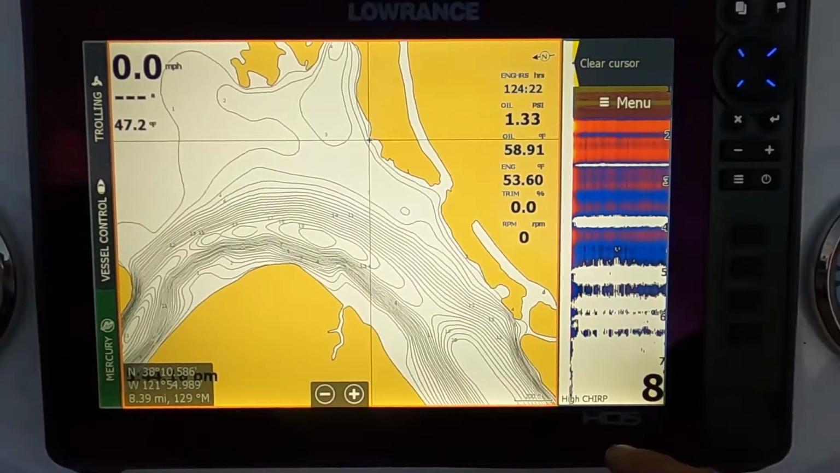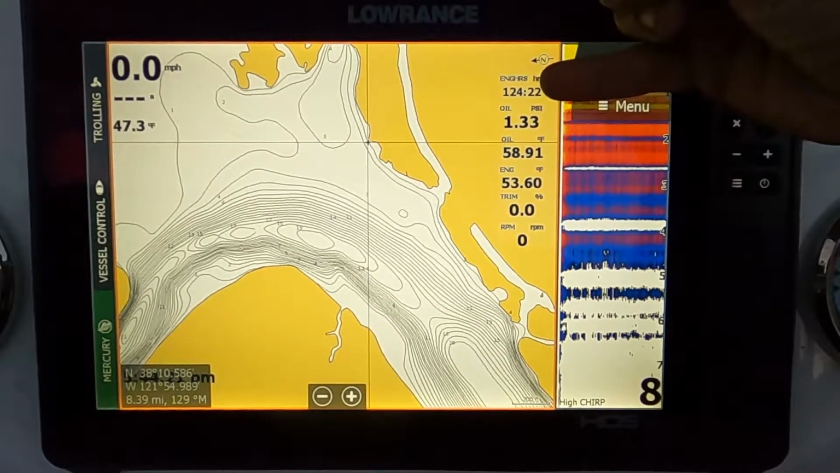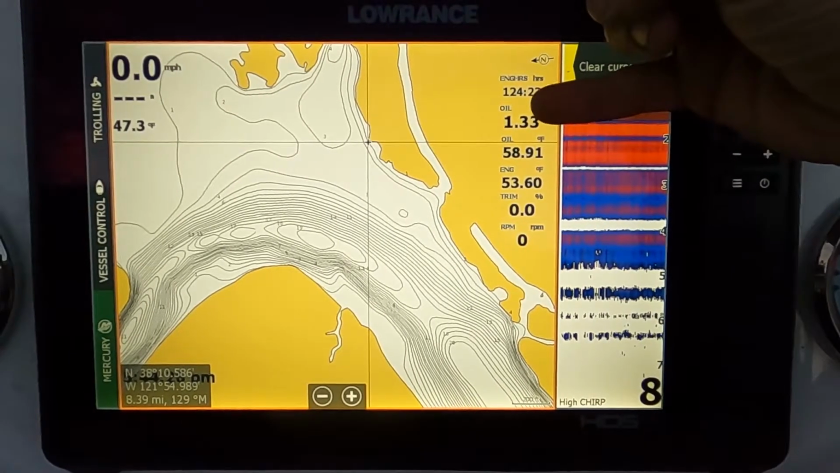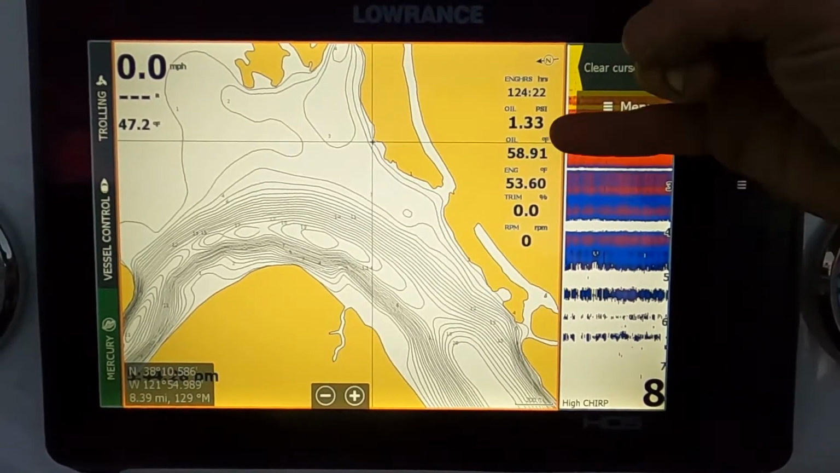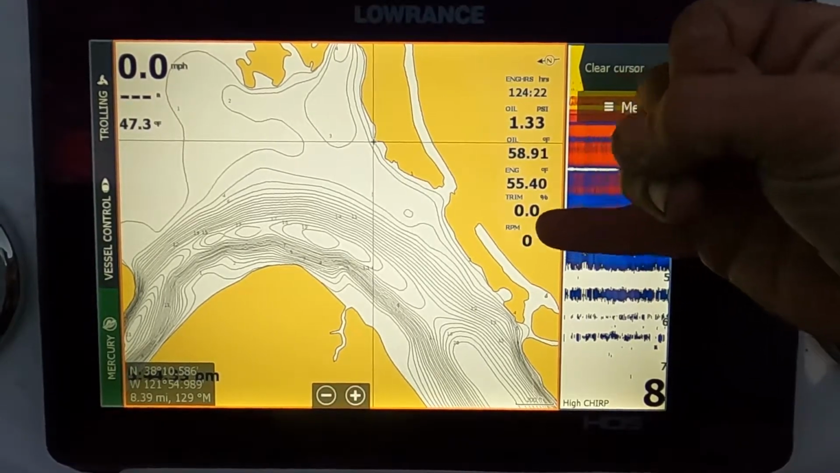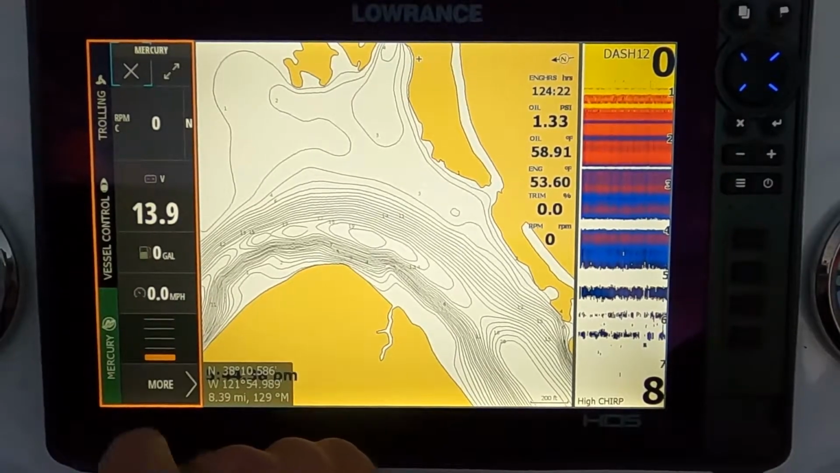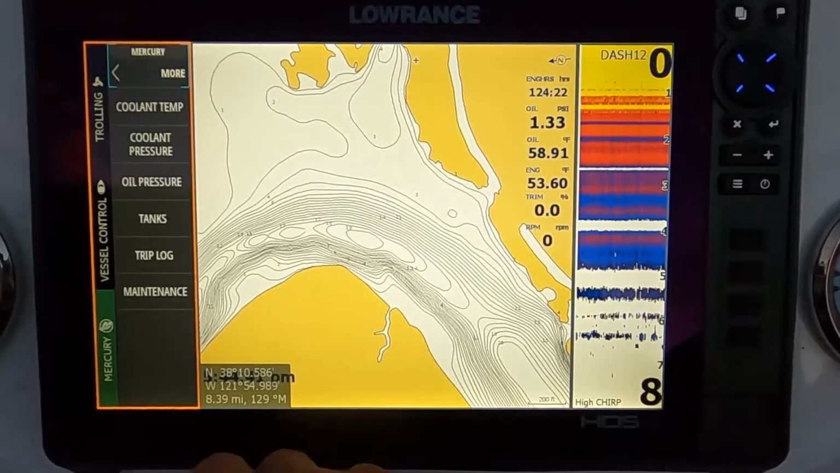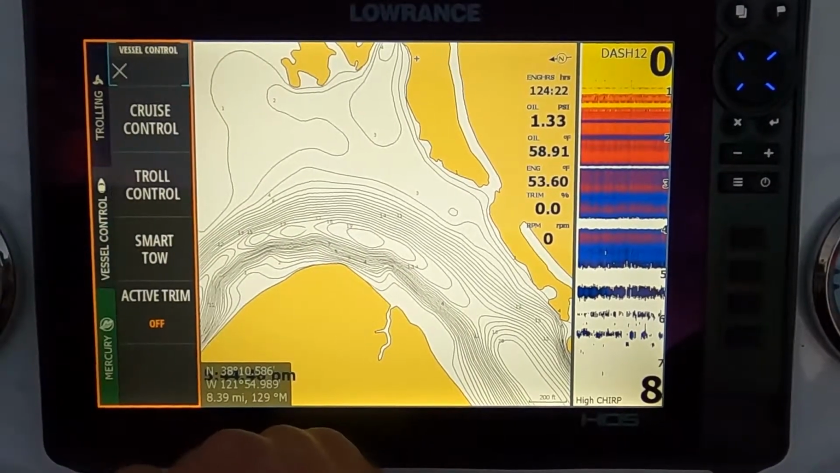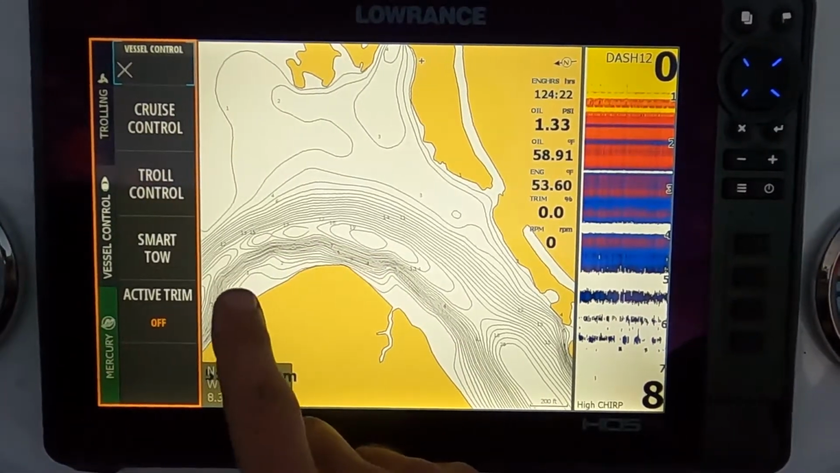This HDS 12 is linked to vessel view, so I have my engine hours to make sure I don't go over the engine. I can instantly see my oil pressure, fuel, engine temperature, my trim, where it's at, or what RPMs I'm at. And you can see some other things if you break into this and be able to see other things with the vessel view. Vessel control is more for trolling, but that also comes with the vessel view.